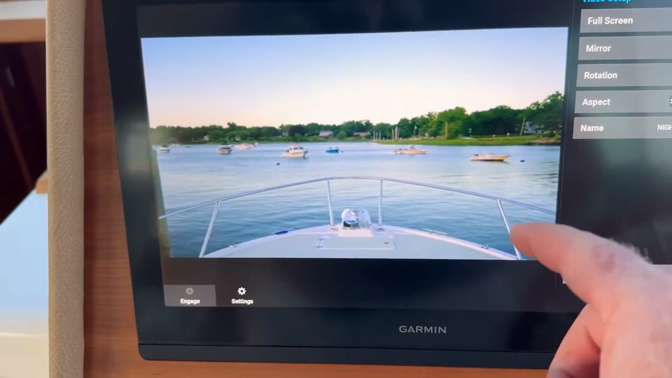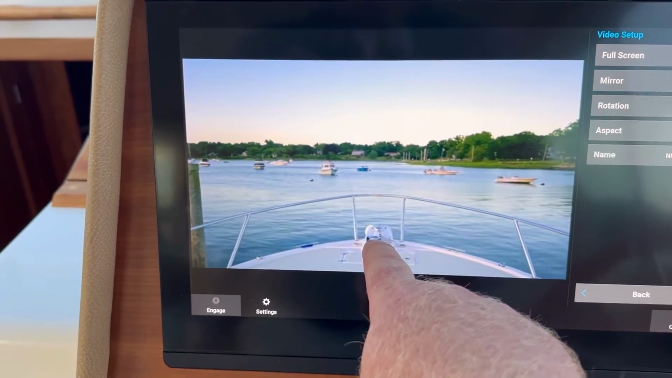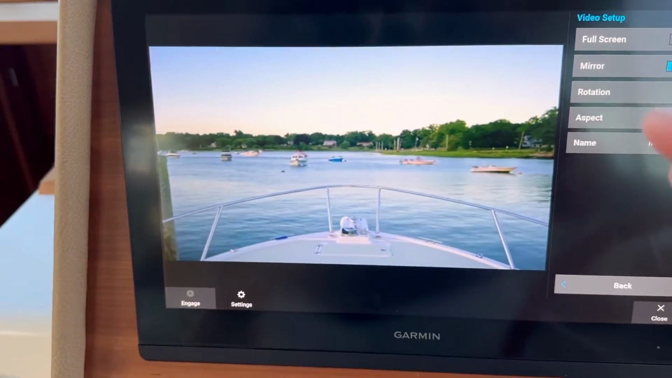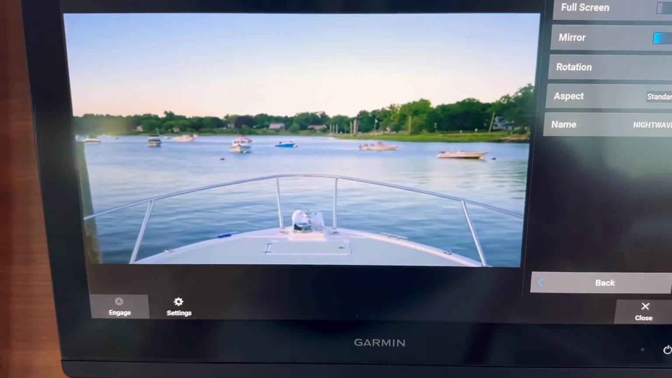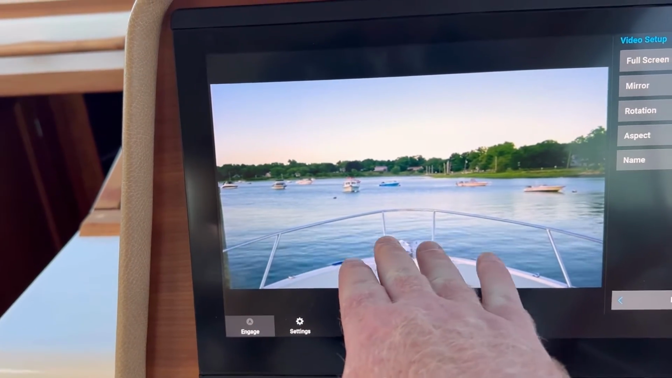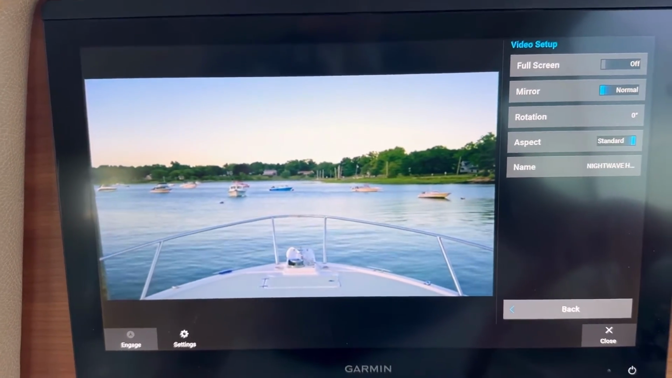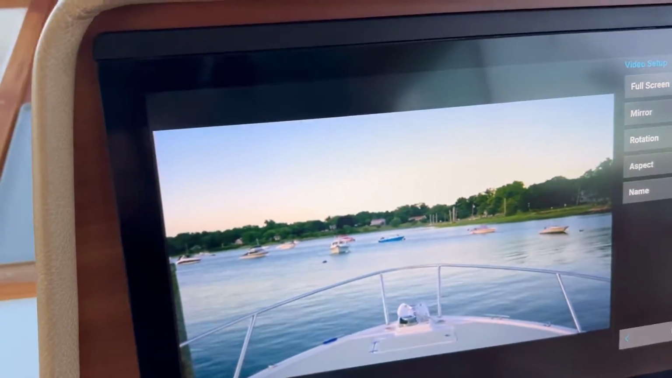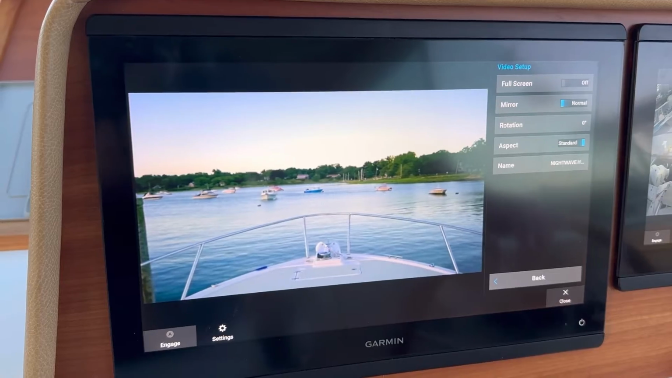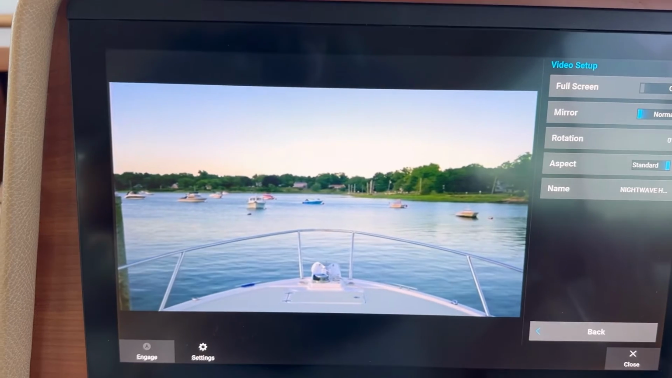Now you can see how I've mounted this and adjusted the ball. I can see some of the front of my boat here. If I had it mounted further back on the mast, you would see a lot more of that because there's no zoom function. So that was my installation choice. When I'm running, I have it angled so I can see pretty well right in front of me without the bow being in the way. So that's an overview of how this installation works on Jennifer B, a Back Cove 37, connected to a Garmin device. I hope you find that useful.